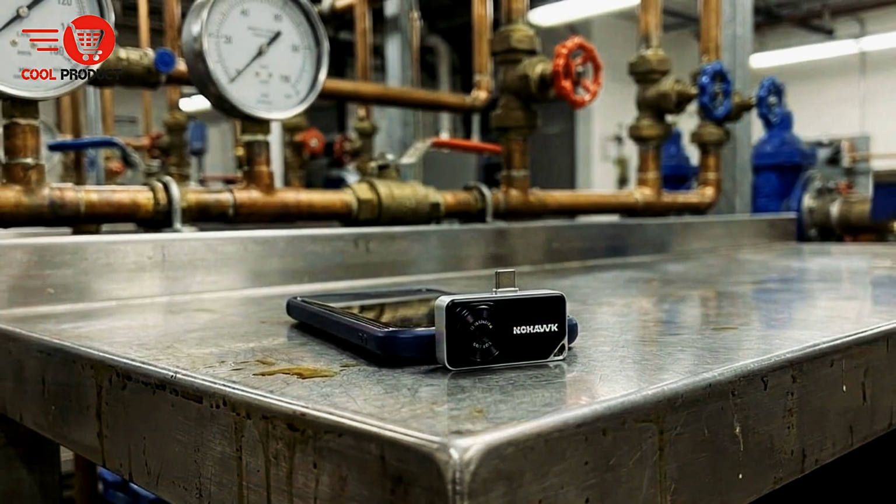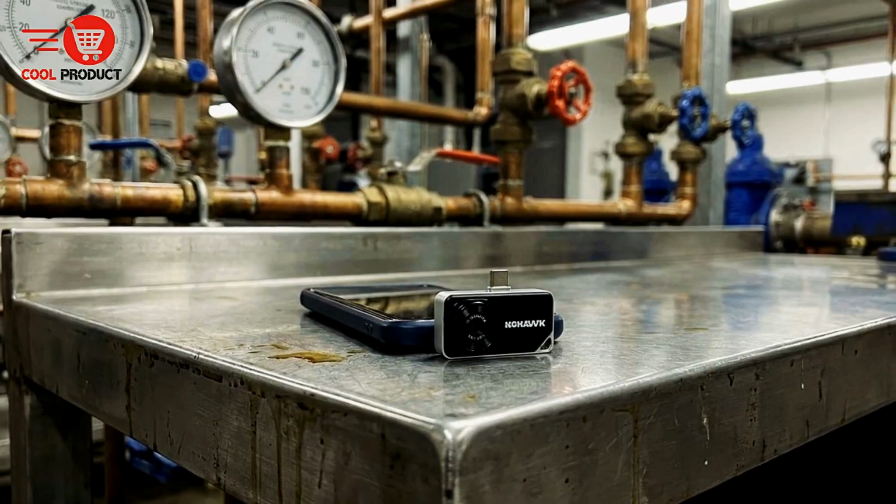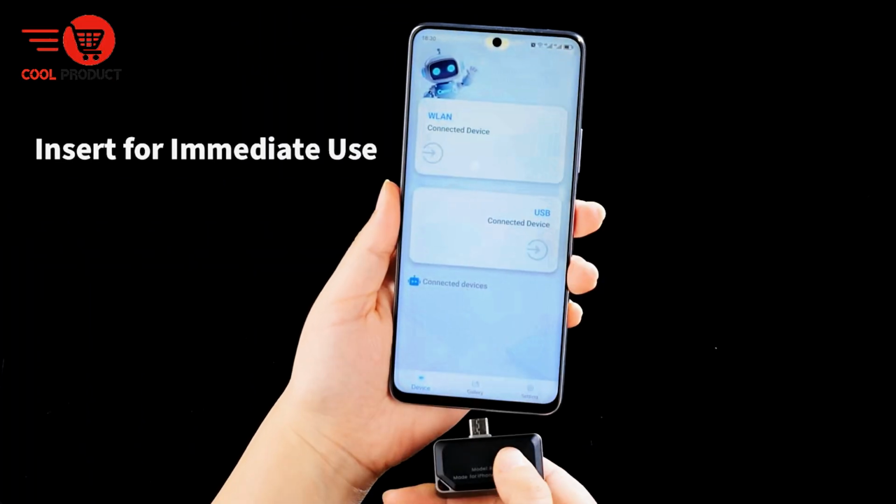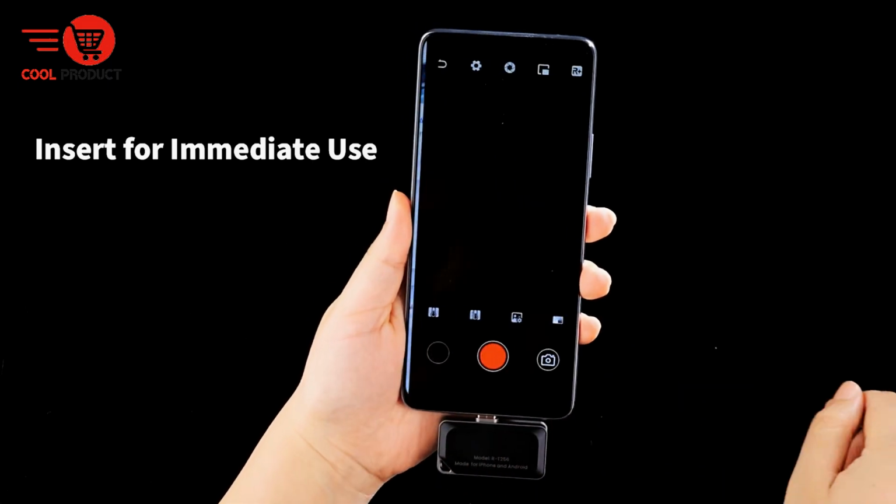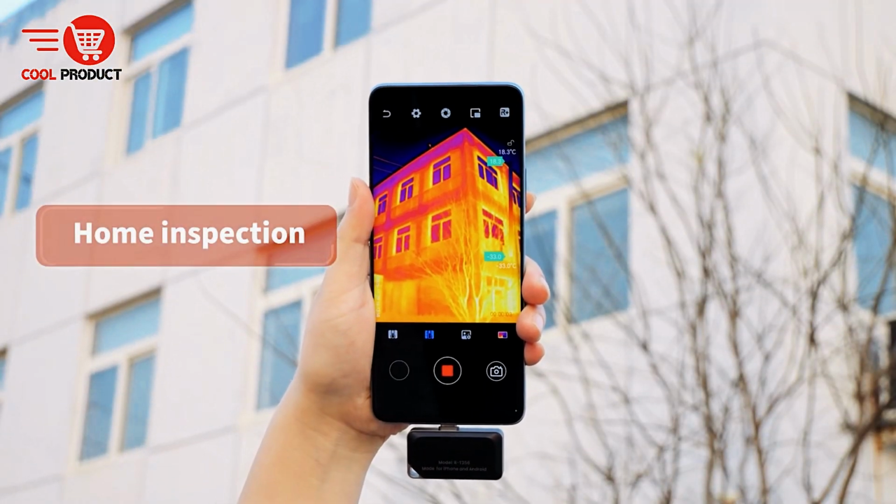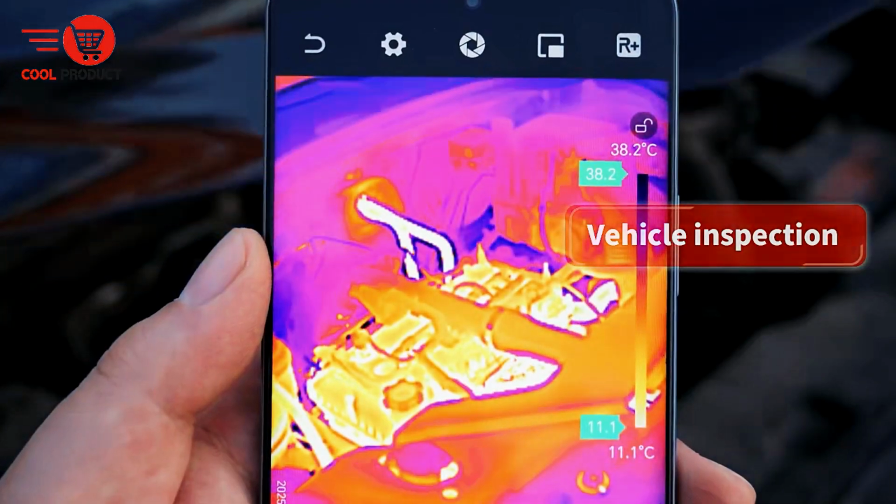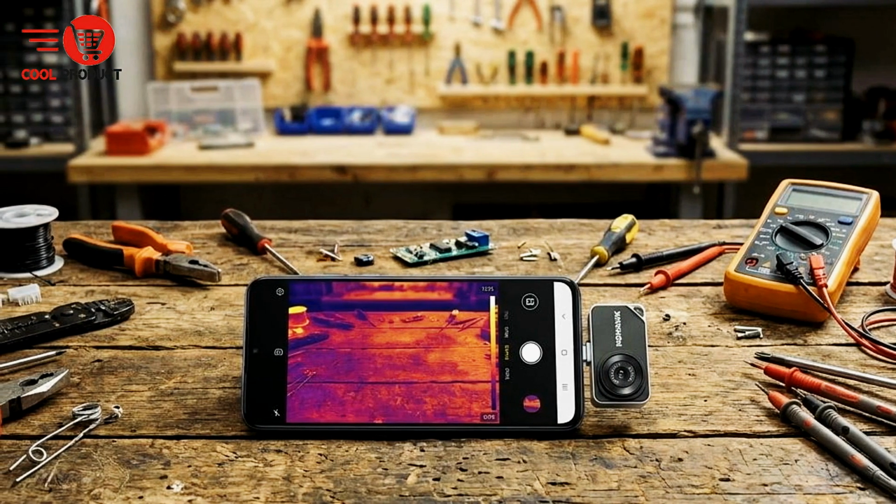The Nohawk thermal imager delivers impressive super-resolution imaging with a wide 40.5-degree field of view. This means you can capture more area in a single frame while still seeing sharp thermal details. Whether you are checking electrical panels, HVAC systems, or insulation, you get a clear thermal picture that helps you spot problems faster. With a smooth 25 Hz refresh rate, the image updates fluidly as you move the camera. This makes scanning walls, machines, or circuits feel natural and responsive.